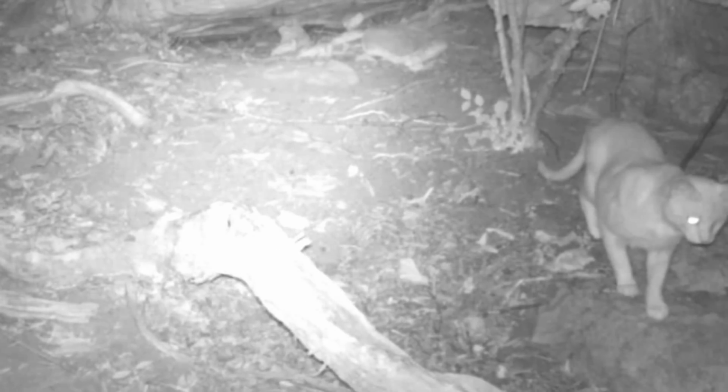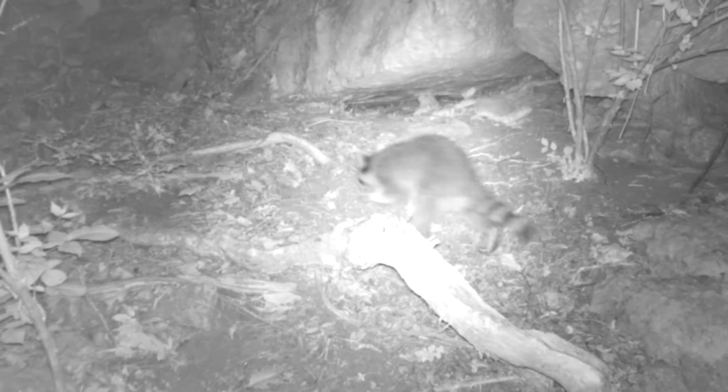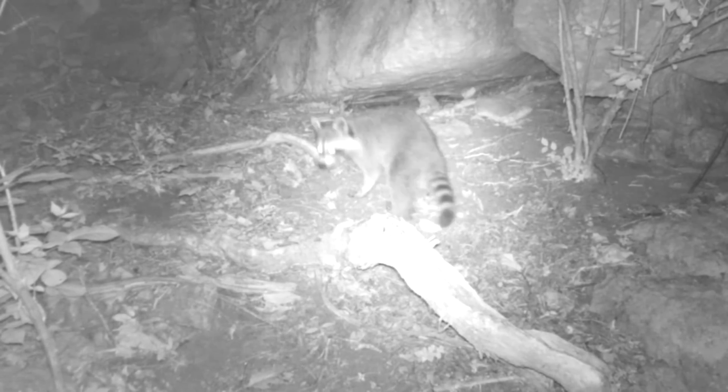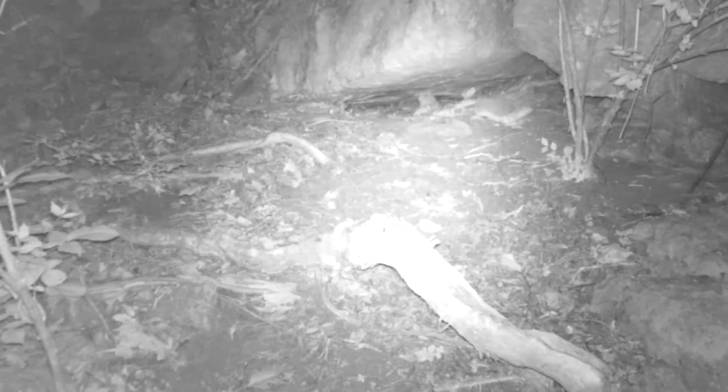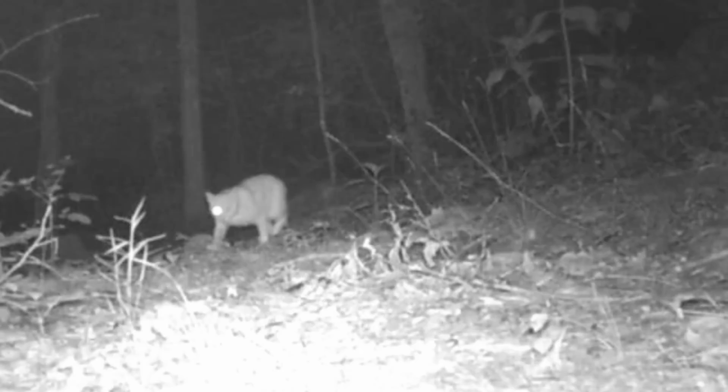I wonder if Dirty Dan would like that. And up the rock, there's old Yeller, chasing something, probably a field mouse. Old Rocky coming through, checking things out. That's about it at the rock.